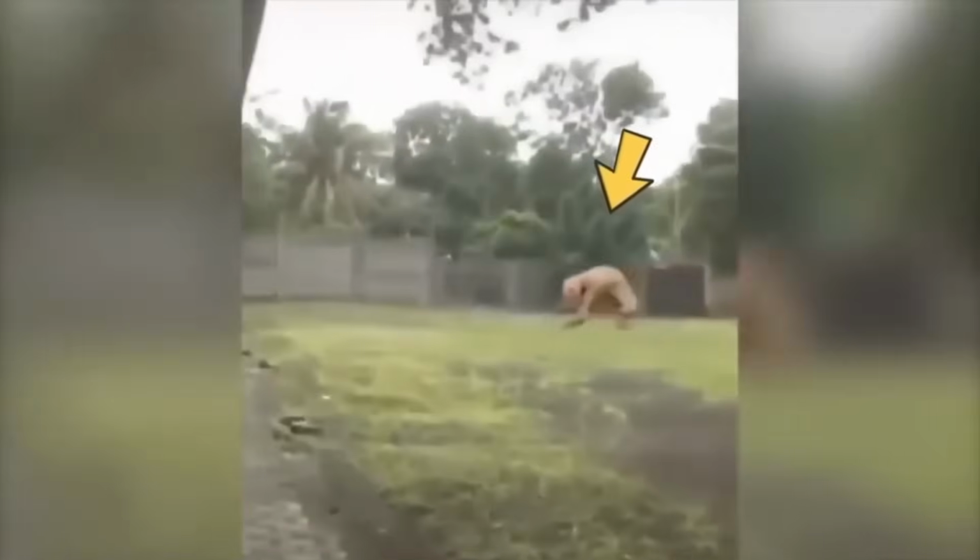A chupacabra. These two men kept hearing strange voices from their backyard and eventually decided to go check. But what they did not know was that they were in for a surprise.